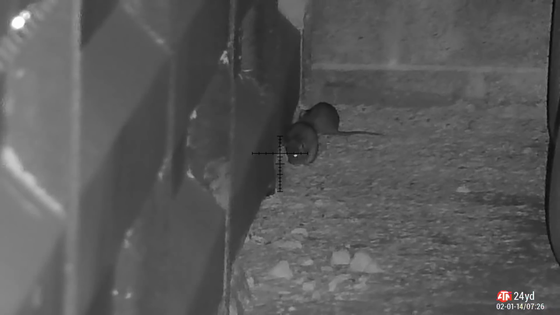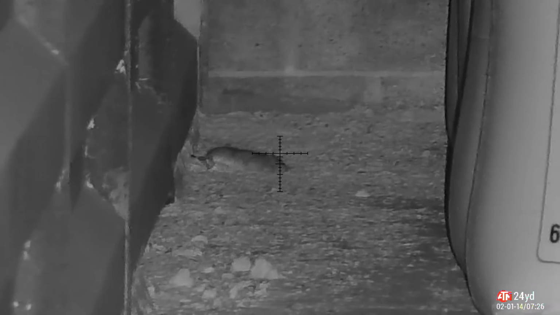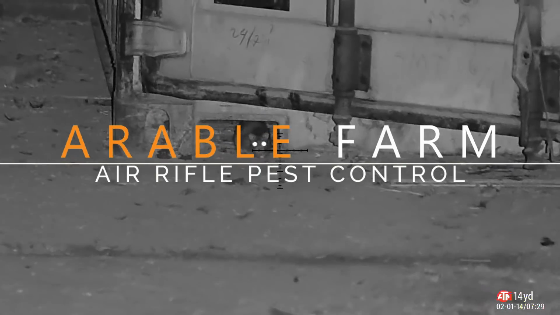We've got a couple of farms, a couple of different permissions that we're going to go through. The first one is a rubber farm. I've just stoned that rat with a GSB monster, 25.39 grain, straight in the back of the neck. I only took 2 shots with these pellets.